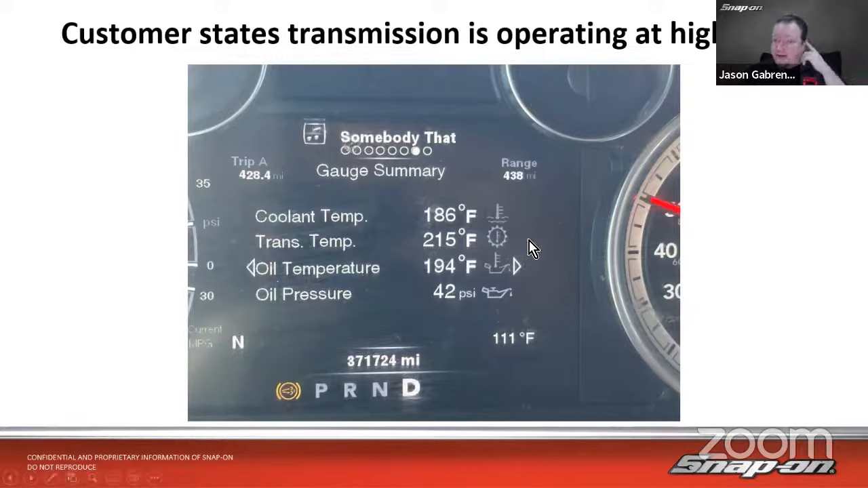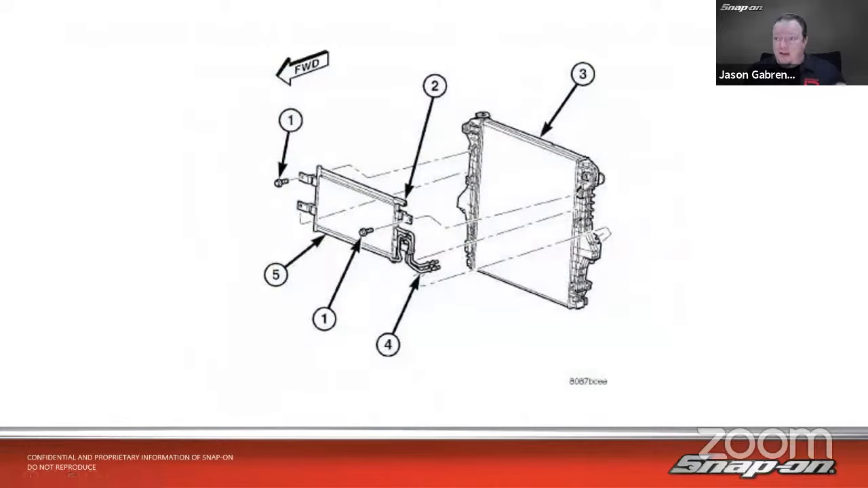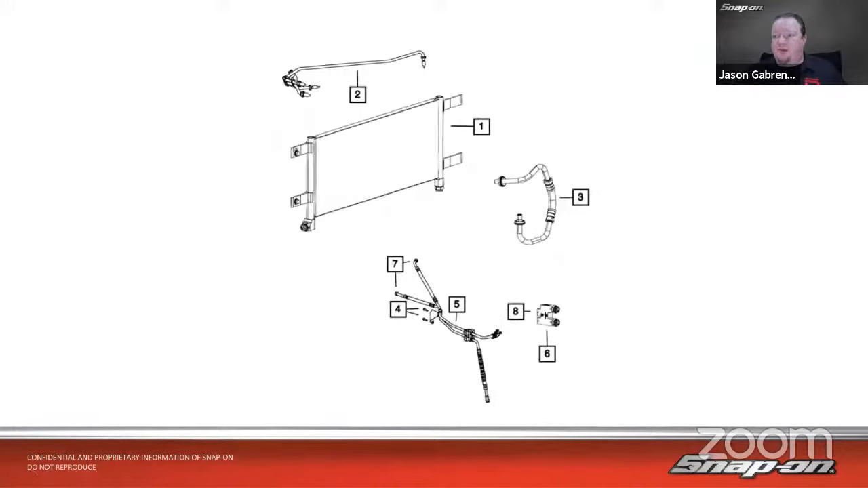So he did a little investigating in there. So we take a look at how the transmission cooler mounts and how it kind of works. We see there's the radiator in the front of the vehicle, of course, and then mounting to the front of the radiator is going to be this transmission cooler. It's like a little itty bitty radiator. And then we got some lines that come off it to hook up to the transmission lines that go back, of course, to the transmission.